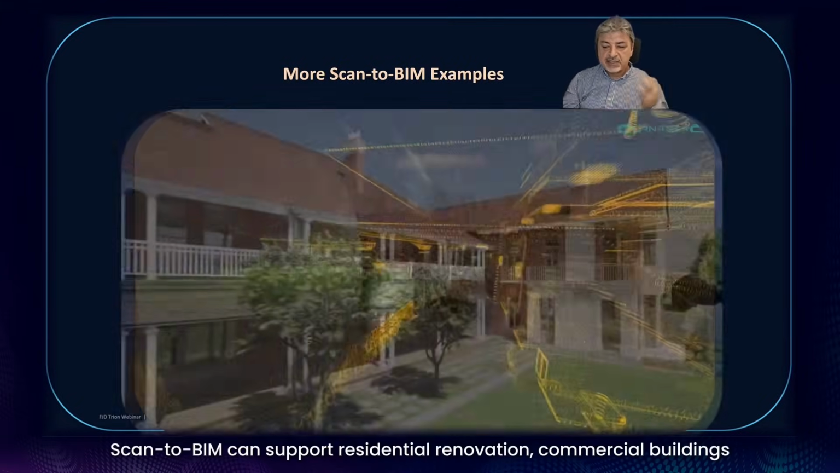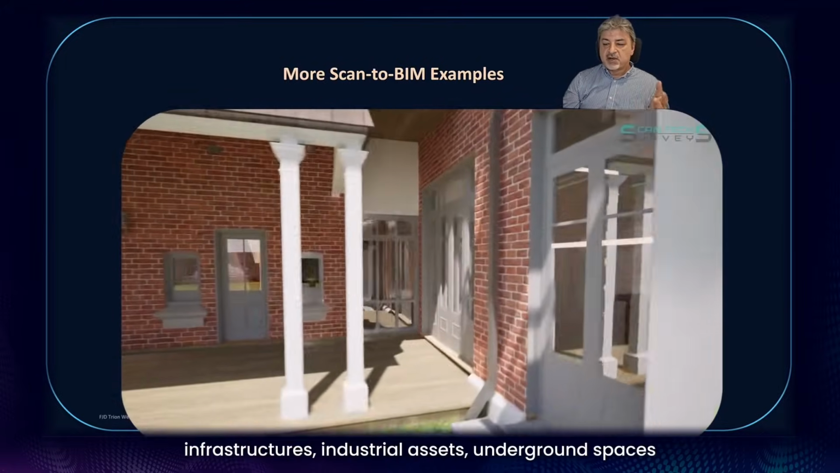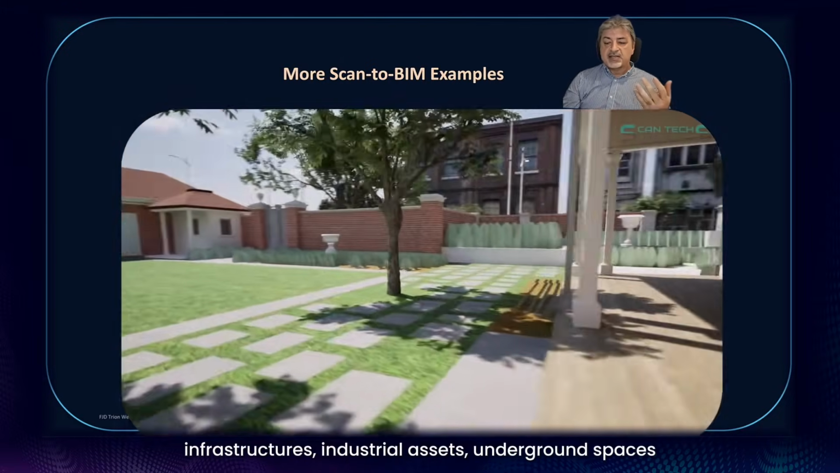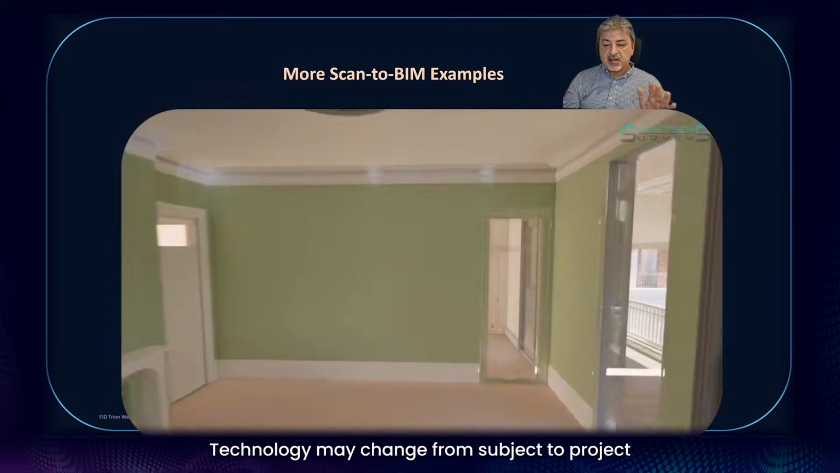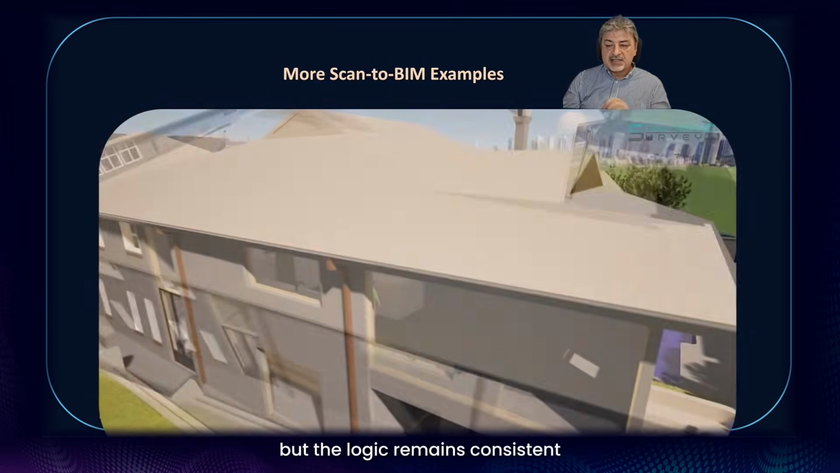Scan-to-BIM can support residential renovation, commercial buildings, construction projects, infrastructures, industrial assets, underground spaces, and complex environments. And you see that the Revit model is the result of the scan-to-BIM process. Technology may change from subject to project, but the logic remains consistent.